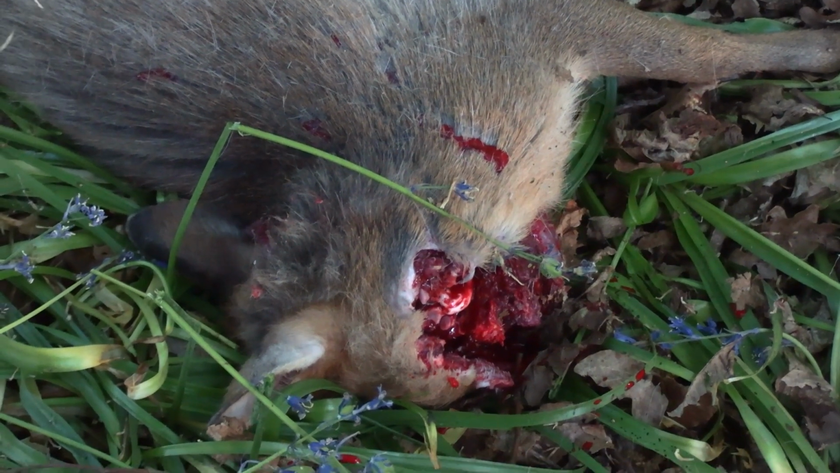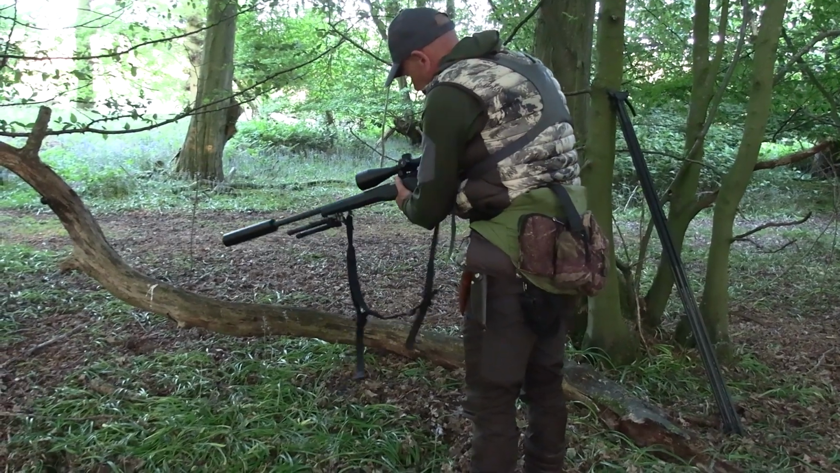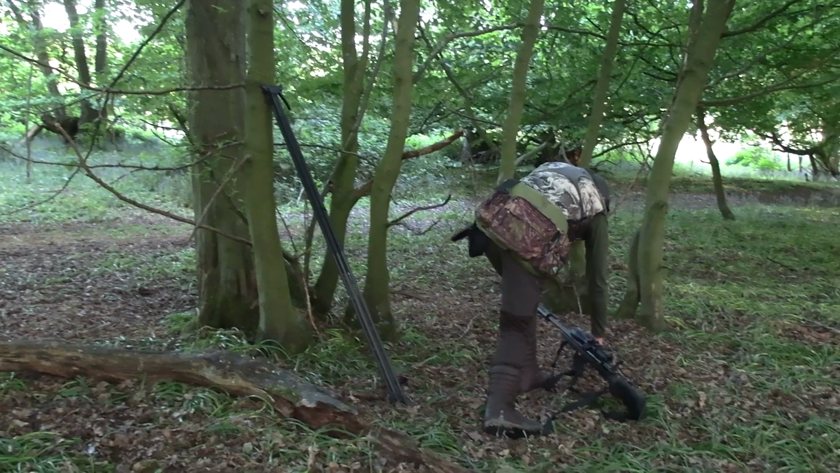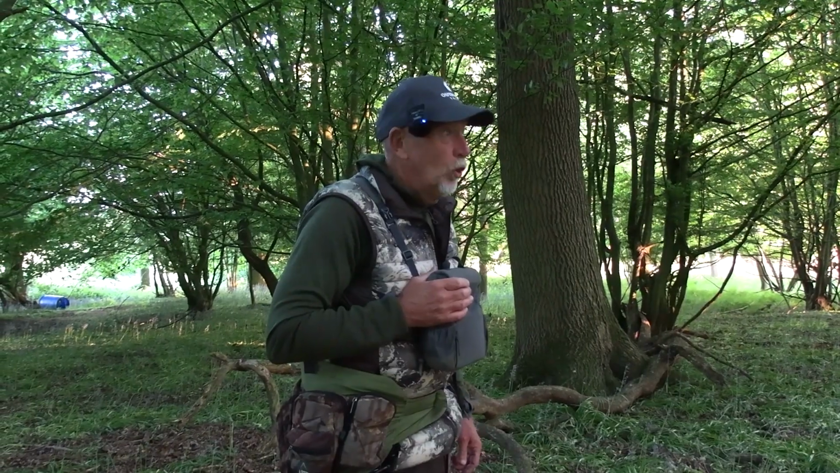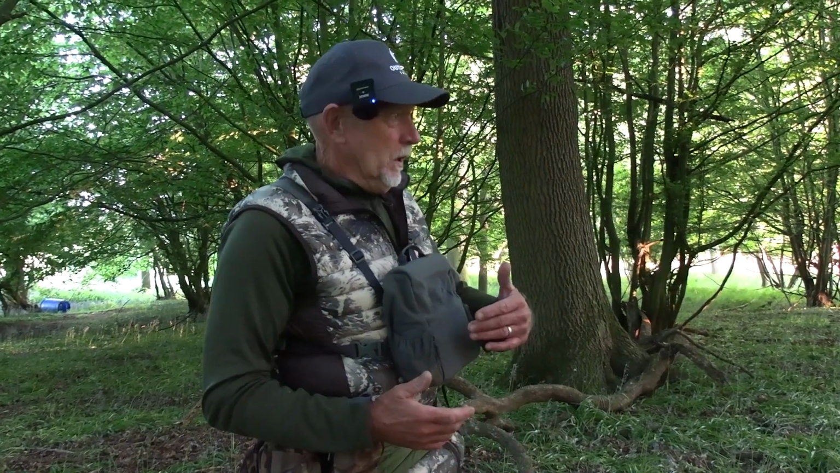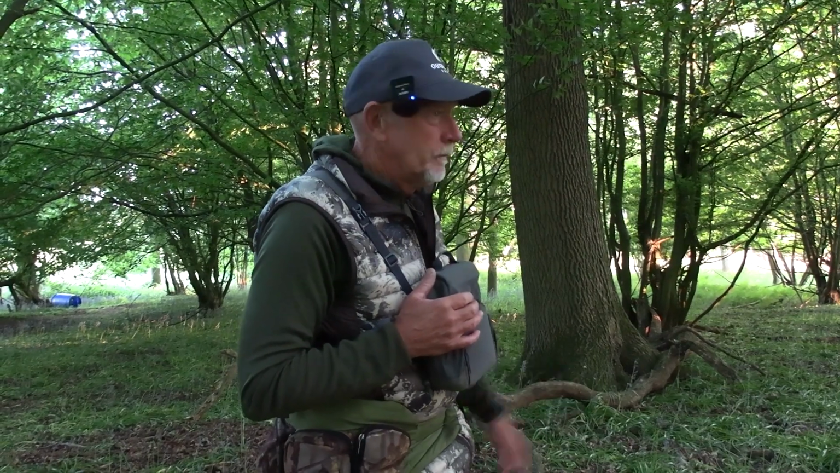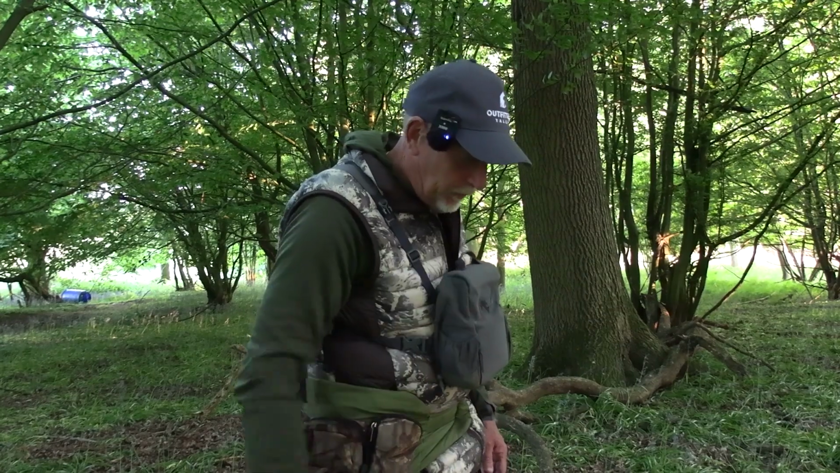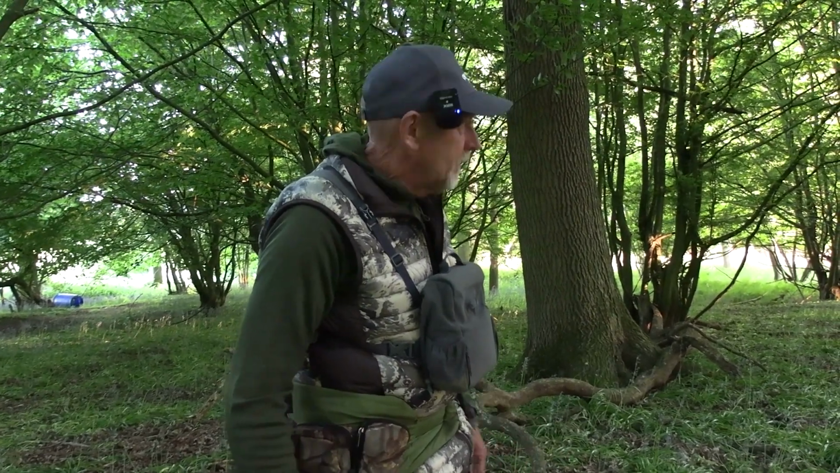Ideal little cull actually. You need to keep on top of muntjac, especially in this sort of environment, because if they're left alone during the summer months when it's hard to stalk them, numbers can actually explode. So you're better off taking the youngsters or the obviously heavily pregnant does. That way you're not orphaning a mature female, leaving a young muntjac to die of starvation. So with muntjac, that's the ethical way to try to shoot them. So young, it'd be good eating actually, but not much bigger than a guinea pig.